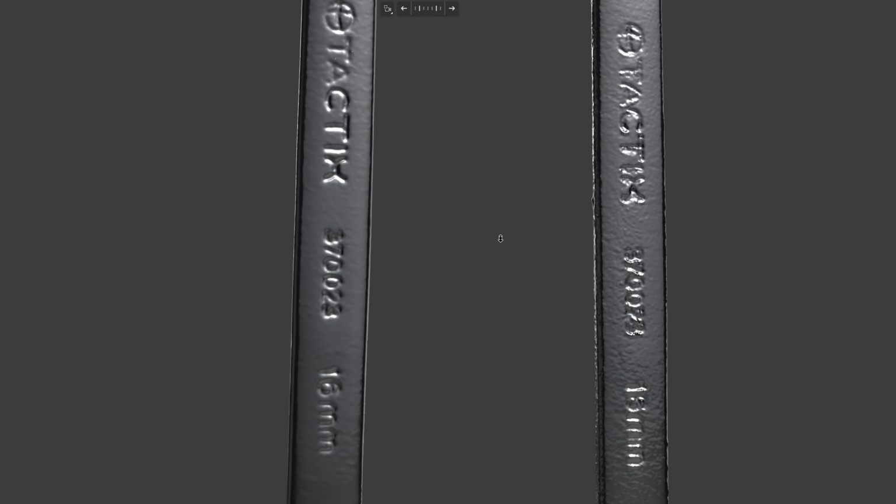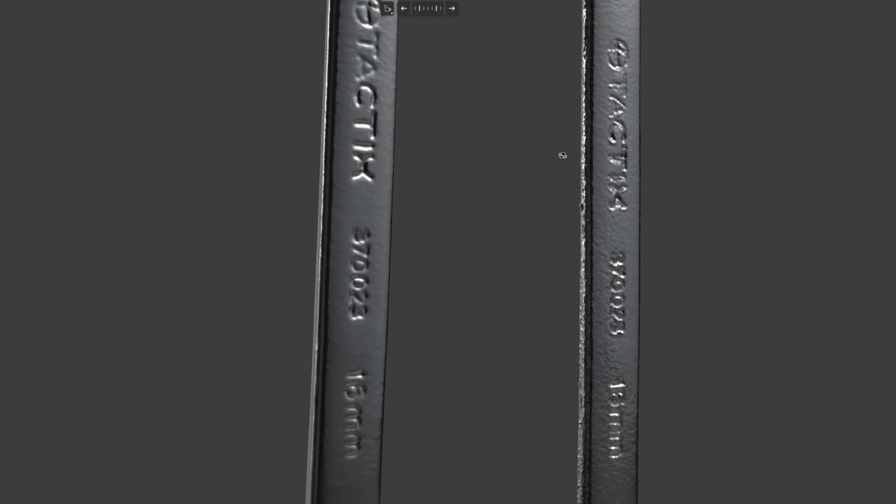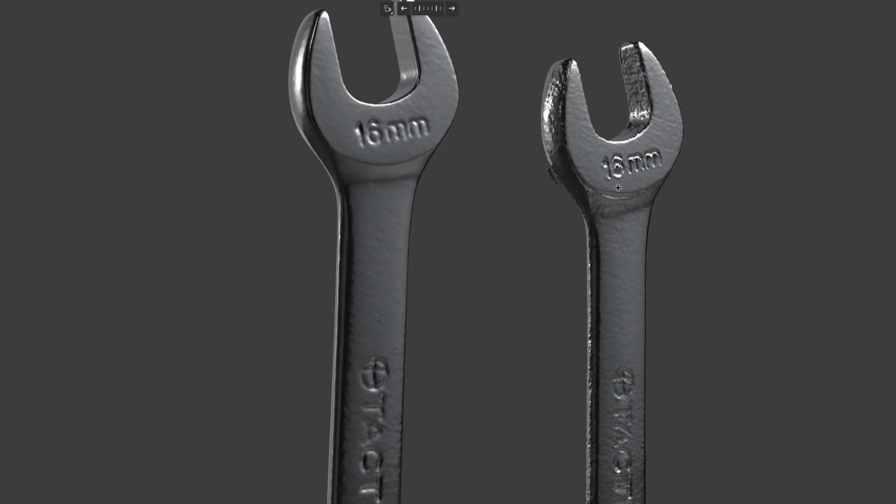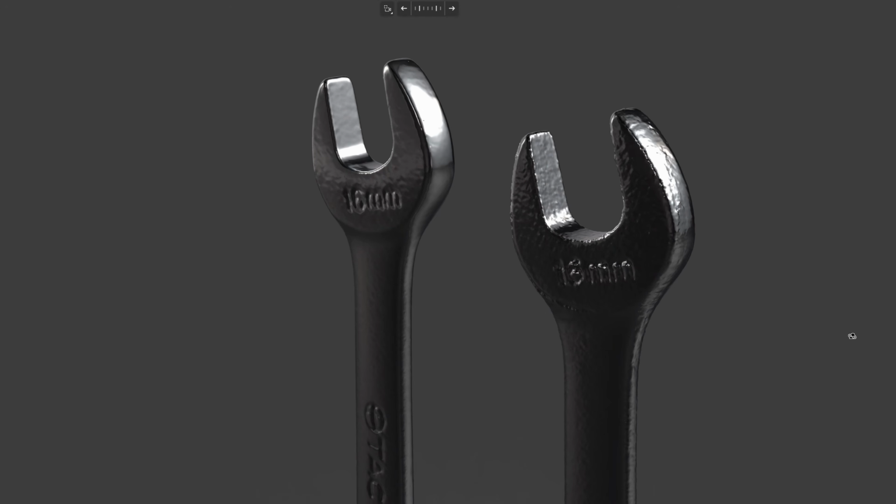Let me zoom in a bit here. It has some noise, and if I move it to the side, you can see the side has a rough surface. The number 16 has noise and a rough surface inside of the wrench. As you can see, it's quite rough for the Metro X. Okay, let's move to the next object.